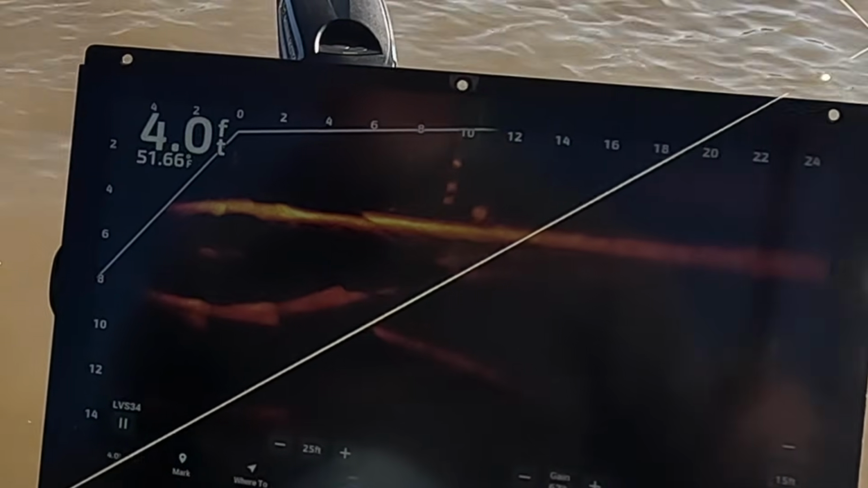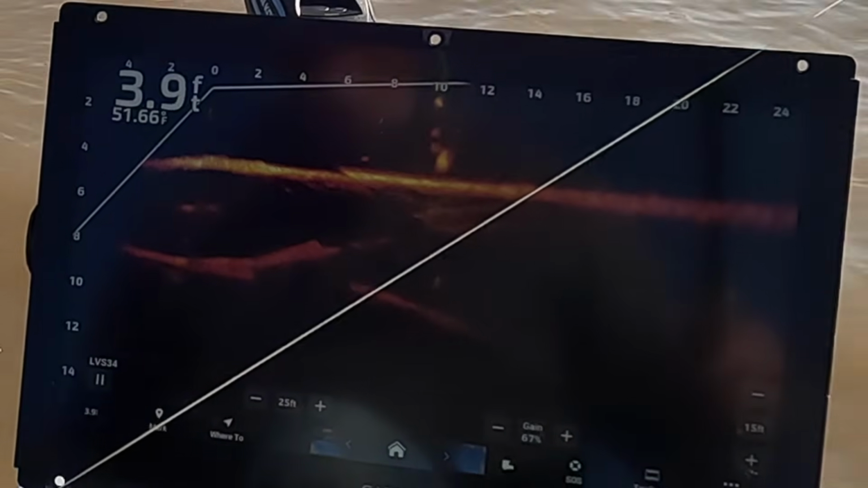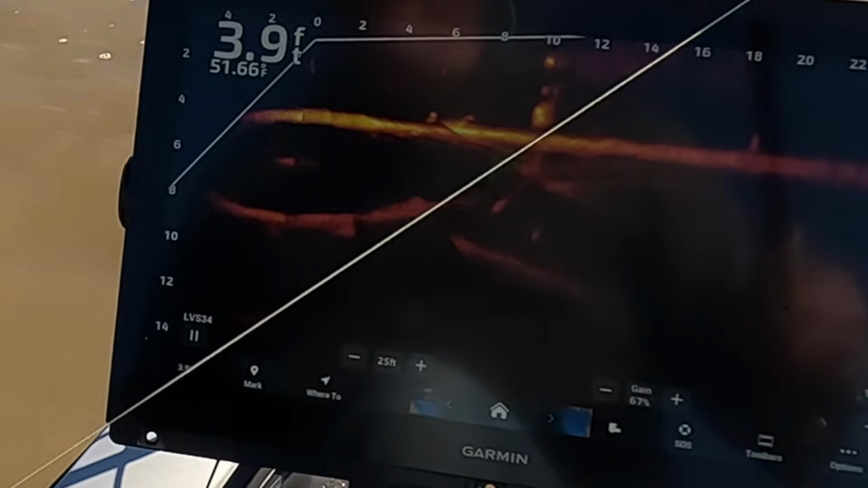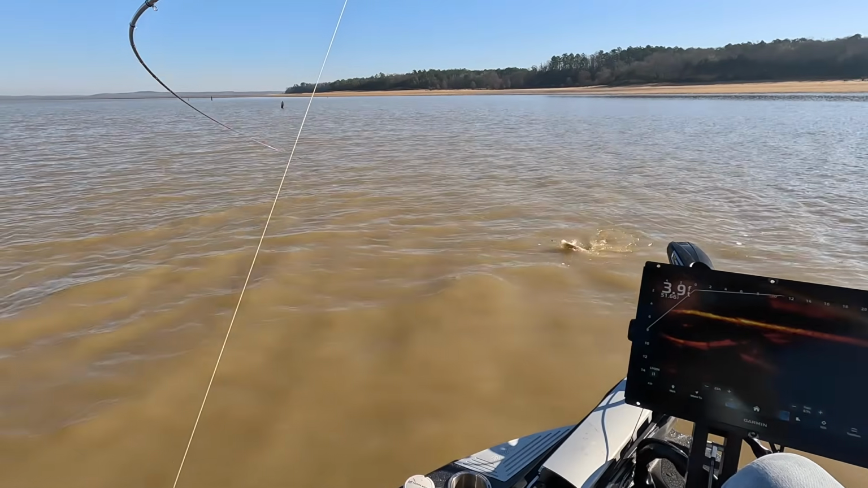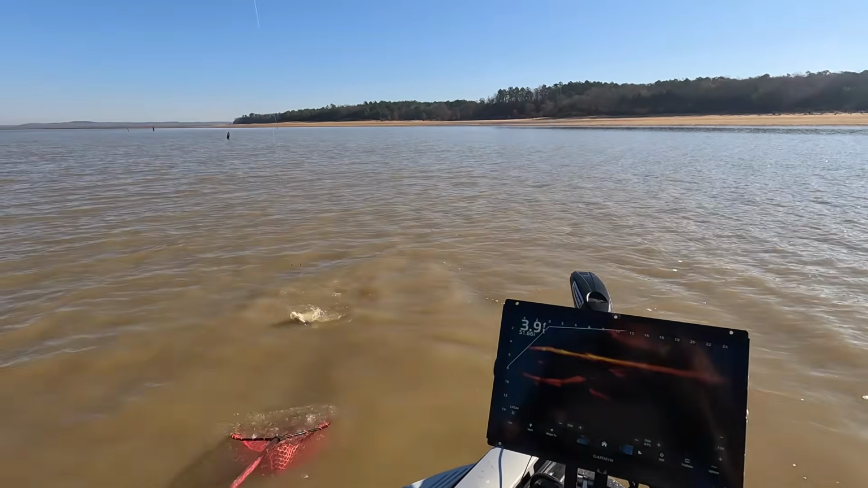This is a big fish. We're gonna find out. That's gotta be a 3-pounder. That was such a big fish.